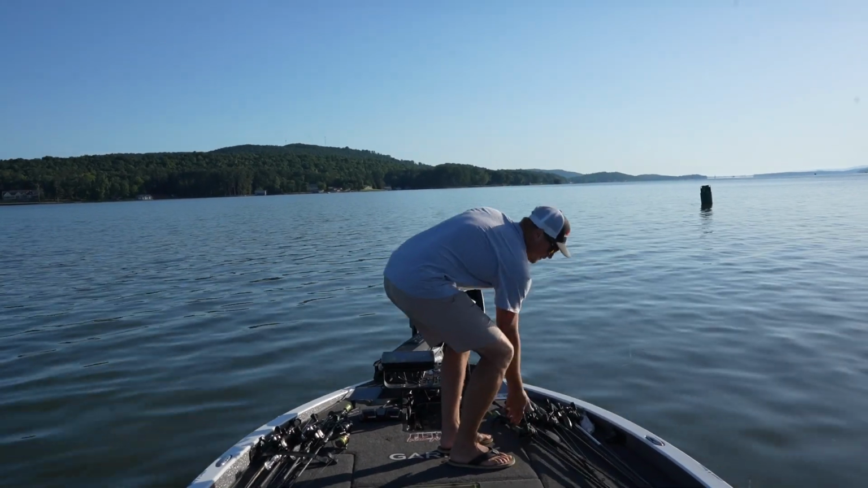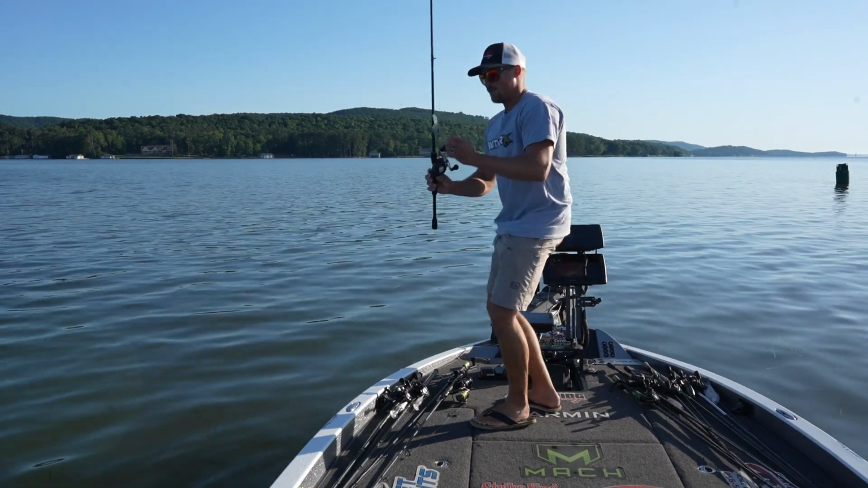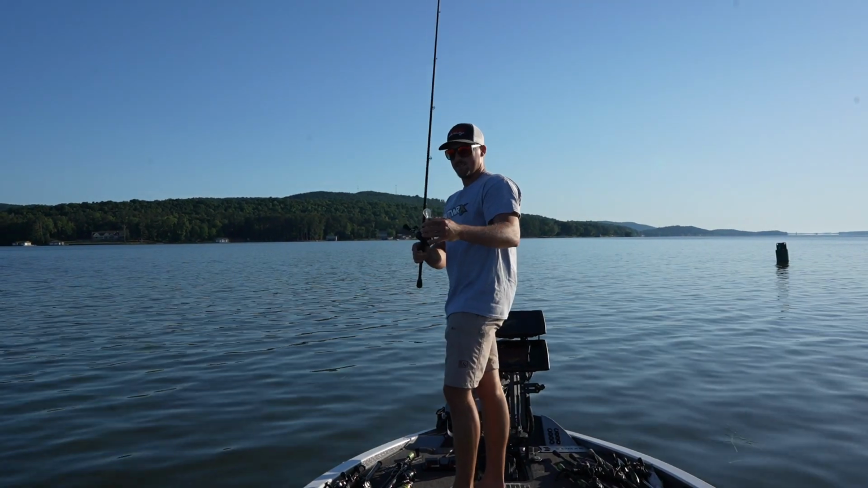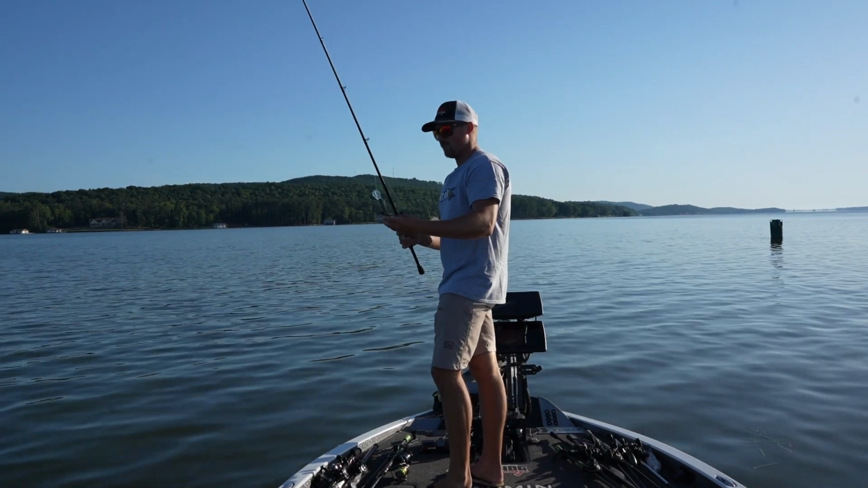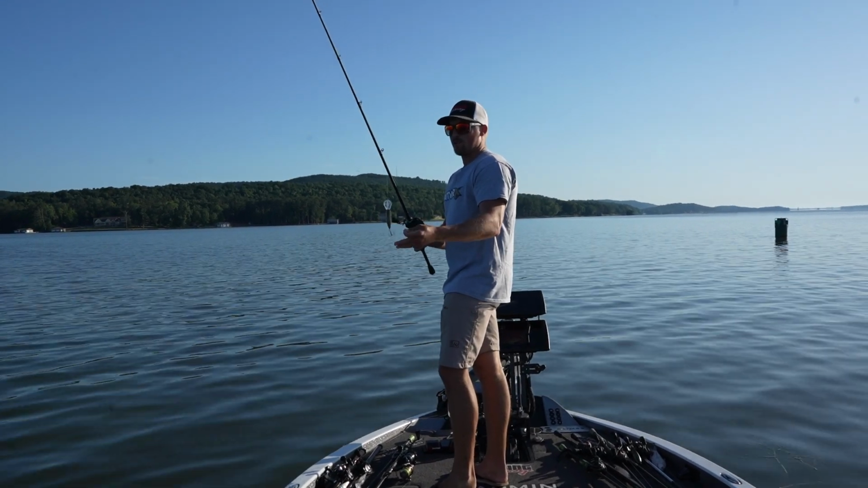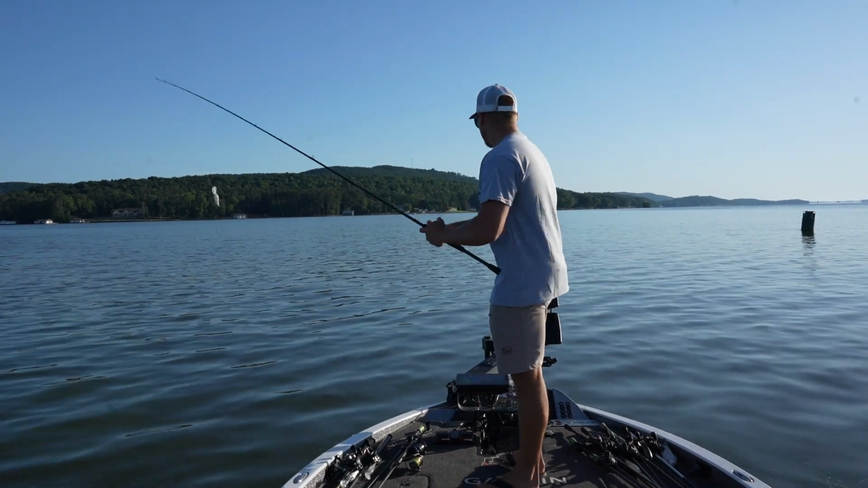We have tried a few different baits here, and we're not getting anything to commit, so I'm gonna try the old 6XD. This one's more of a natural color. The water's a little dirty after this rain, so I should probably throw on a bright white one or a blue chartreuse, but since I already have this one on, let's try it.